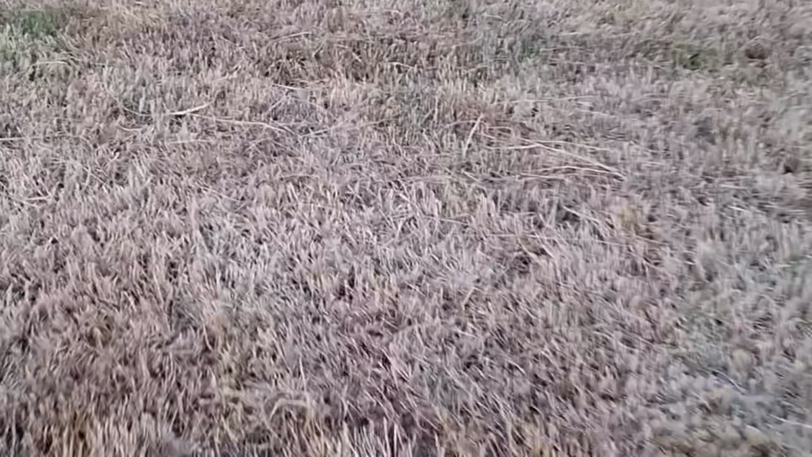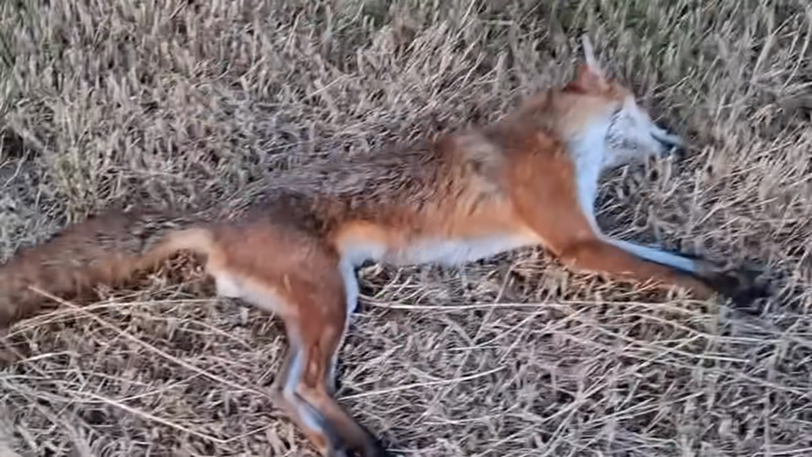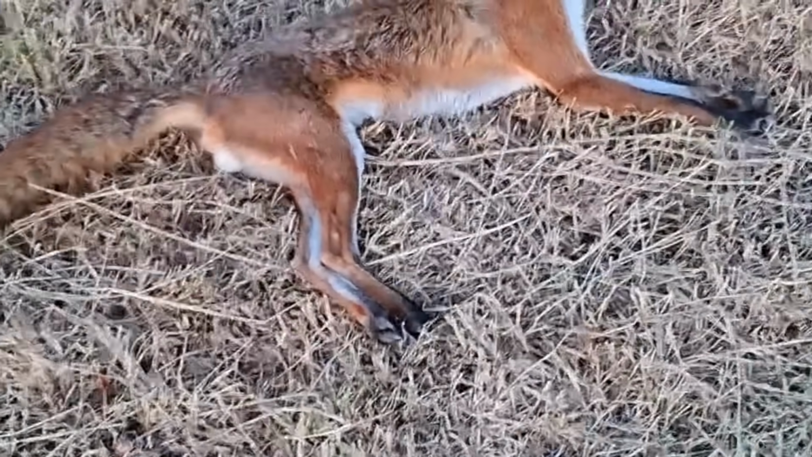Well, what a great start to the evening that was. I've literally been set up for about 10 minutes and having a look round, and then all of a sudden that fox appeared in front of me. I'm not quite sure where it came from, whether it came through the hedge or up the hedge, but certainly don't get any better than that. Not very far, about 60 yards. 17 HMR done its job. First fox down. Hopefully there'll be a few more tonight, but if not, I shall certainly take that one.